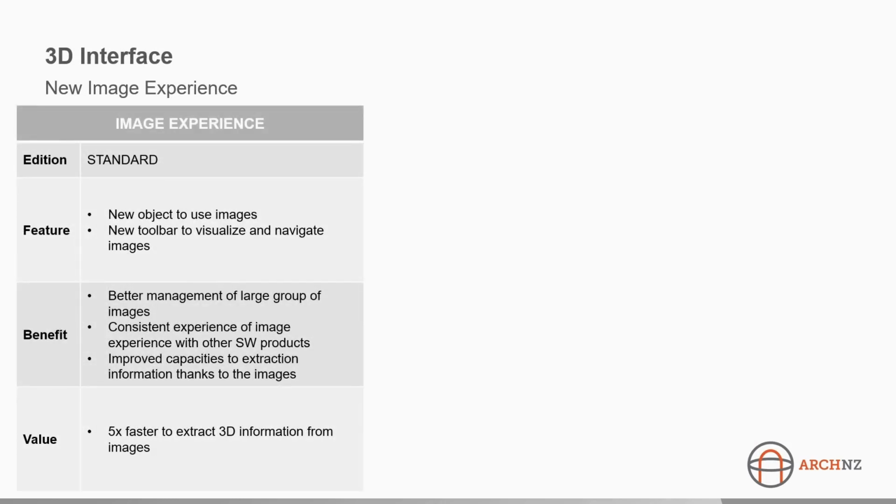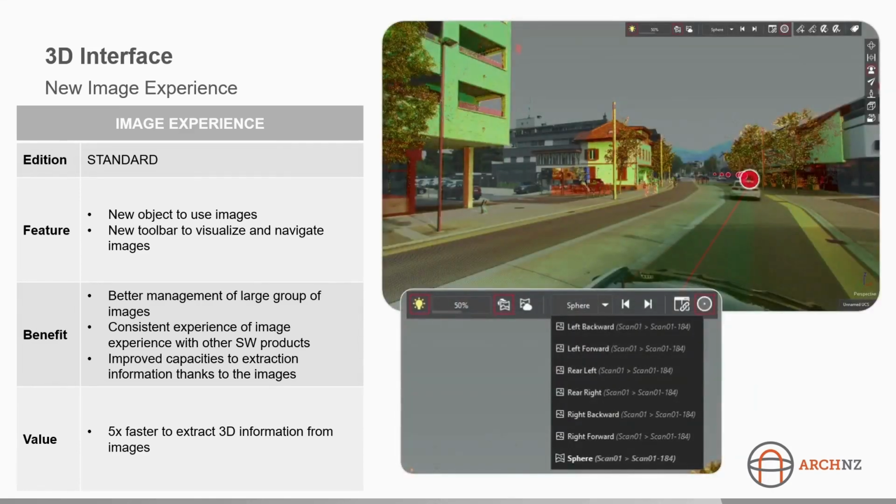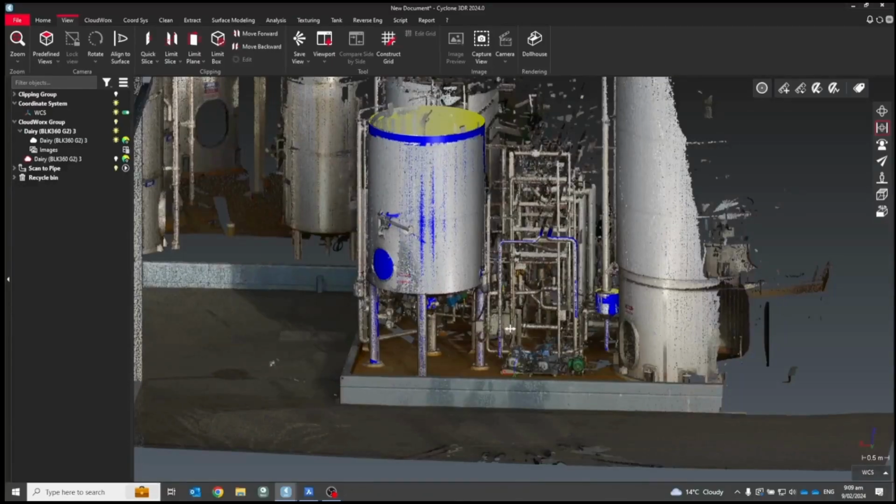And then the next feature is some improvements they've made with the 3D interface, particularly to do with imaging. So you'll know from the past, those who've used the software before, you can import images, using them for inspection, but it was quite difficult to use those images as part of an extraction workflow. So with the 2024 release, there's been some big improvements in this area.